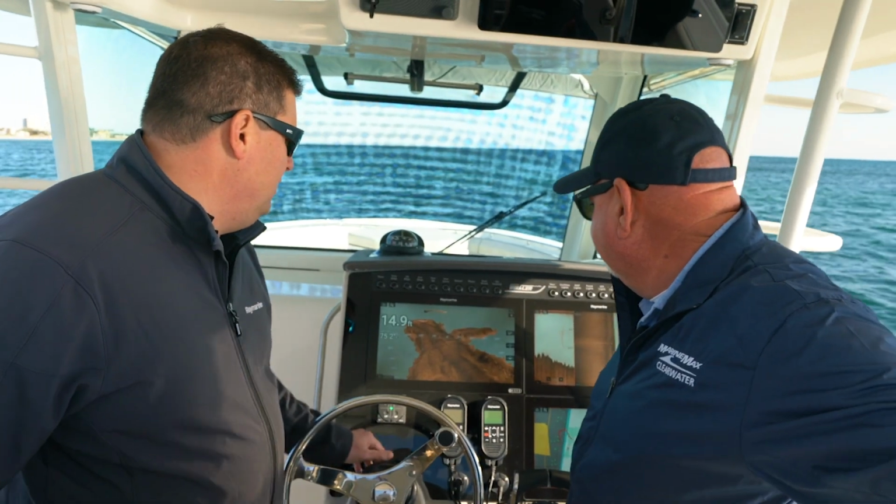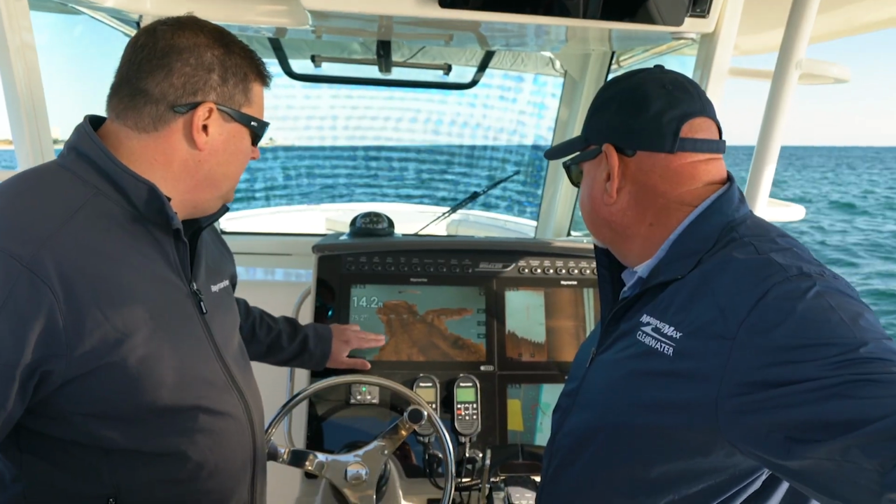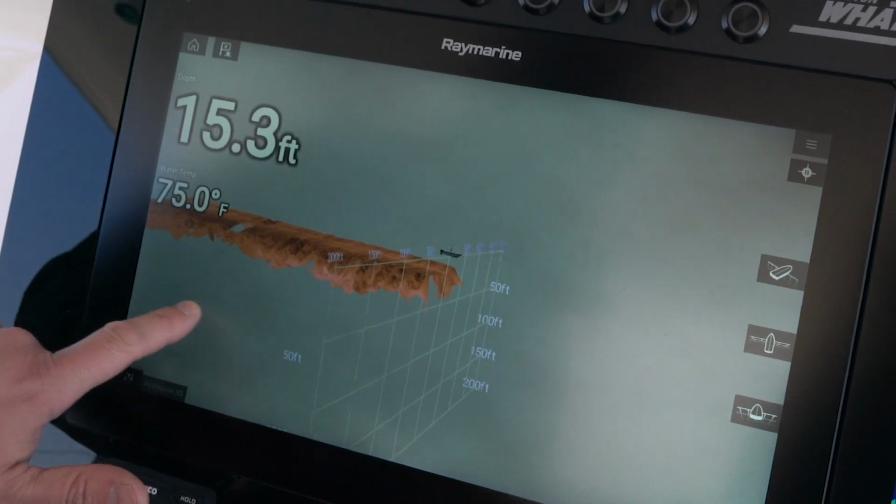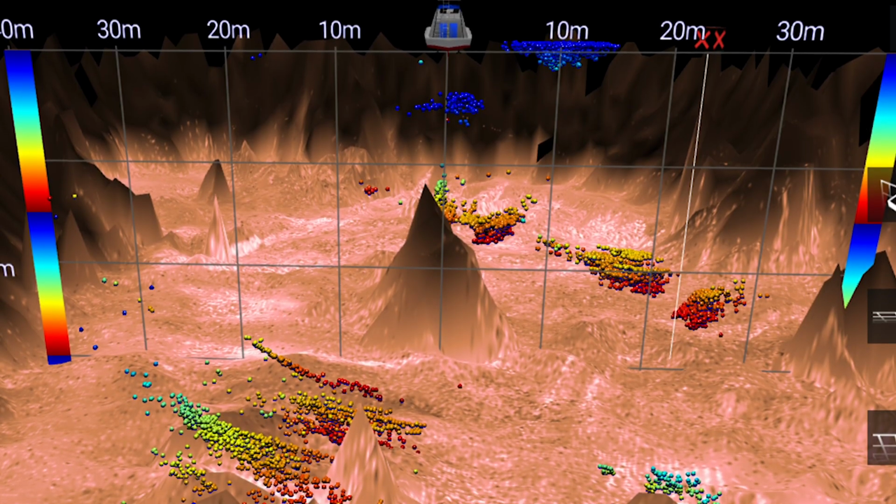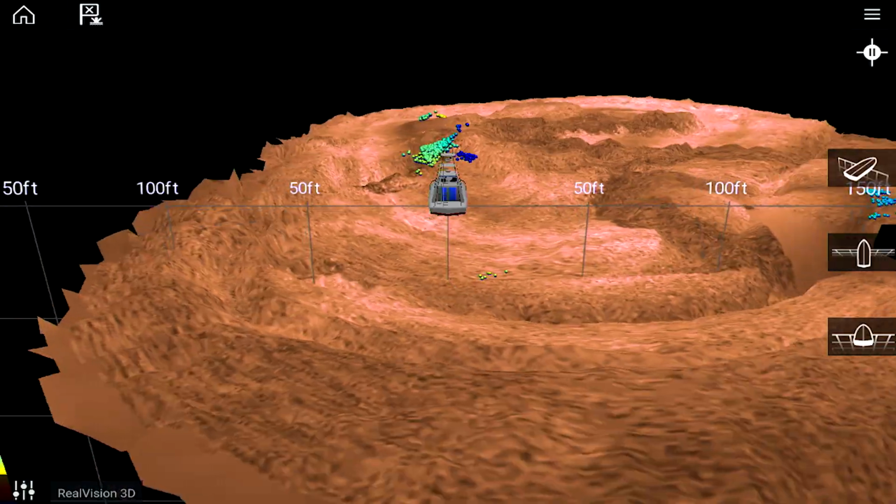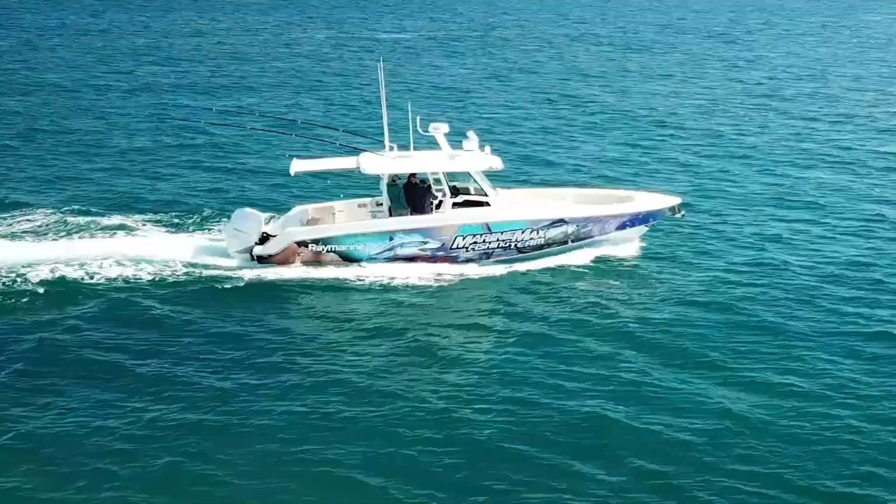Sure, yeah. So this is our RealVision 3D system. This is a feature that's available across all of our Axiom platforms. And what the RealVision 3D does is it uses both our down vision and side vision channels, plus some additional 3D information, and it creates a model of the bottom and everything that's in the water column in full 3D. We're running it right now in something called GPS trailing mode. So as we make passes over different areas here off the beach, it'll continue to update the model. It'll replot the positions of any fish or objects in the water column that it detects.